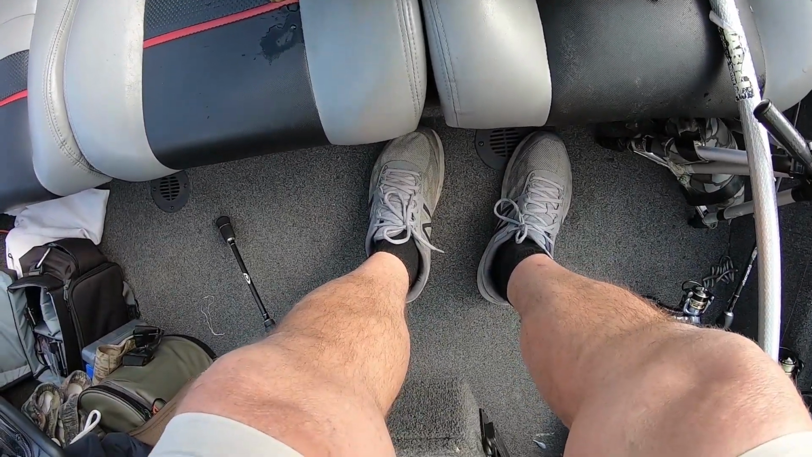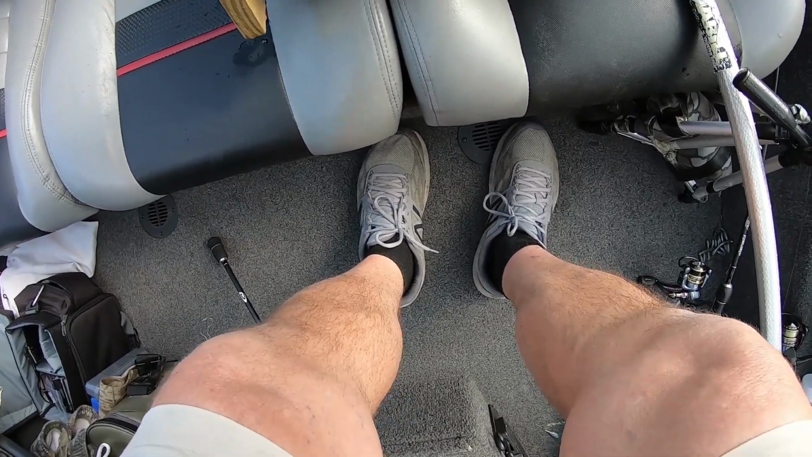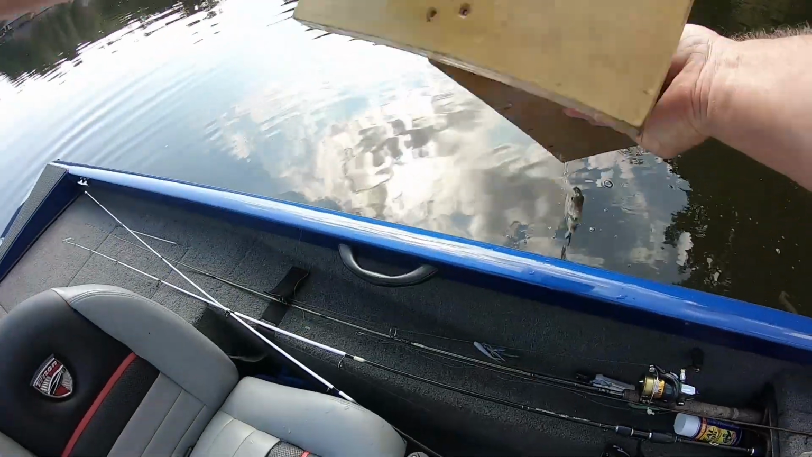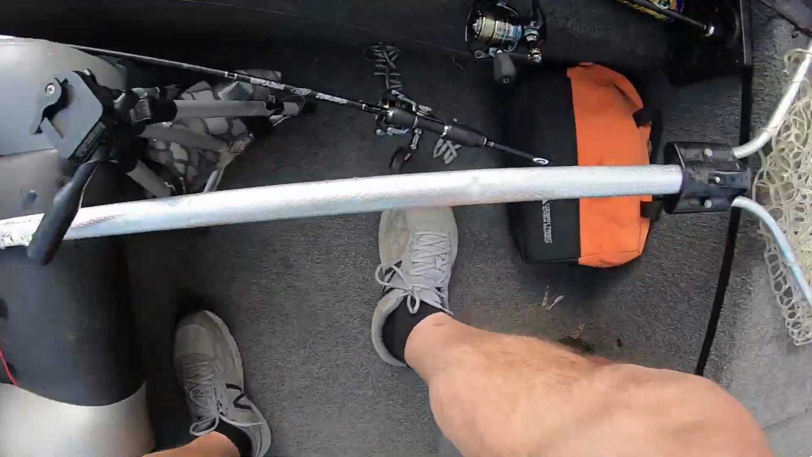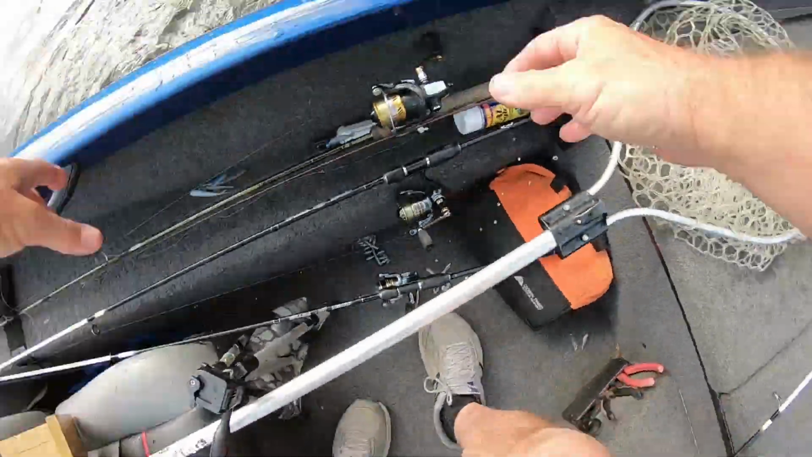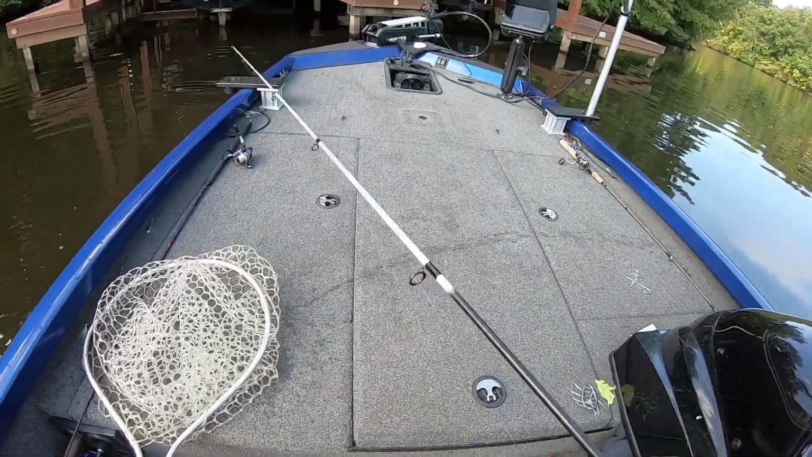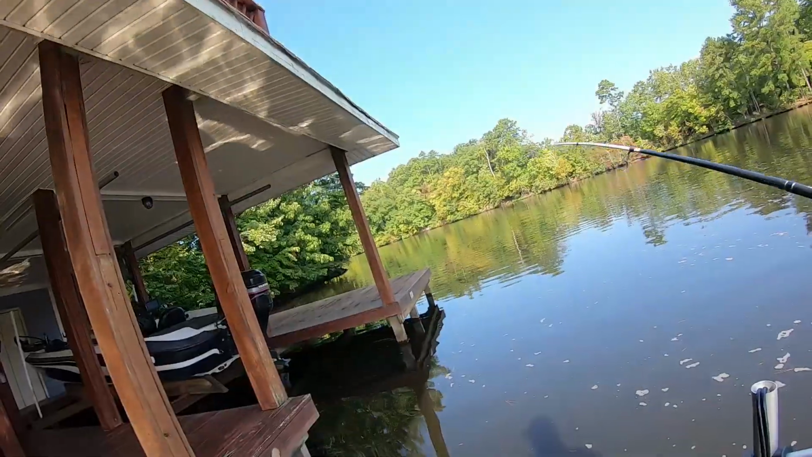Actually, I thought the other one was a good 13. Oh yeah, guys, get your head down here. He's 12 1/4. So I figured the other one was about 13. A little bit bigger. I don't think he was quite as big as the other one, but he's in the same area, isn't he? He's a little bit over 12 inches. That's nice. You can't complain about that.